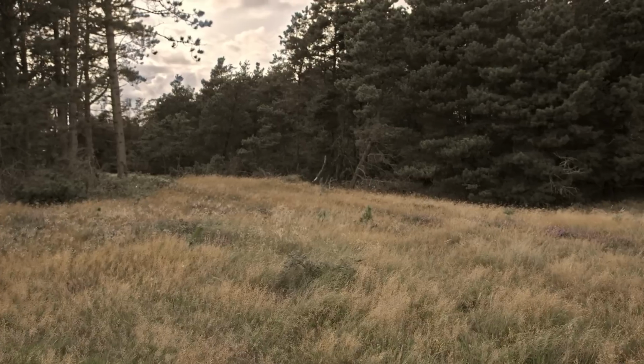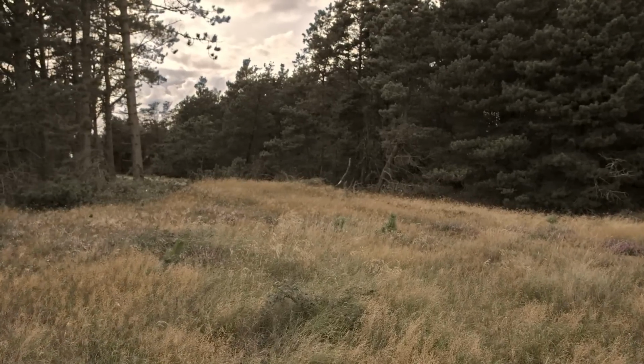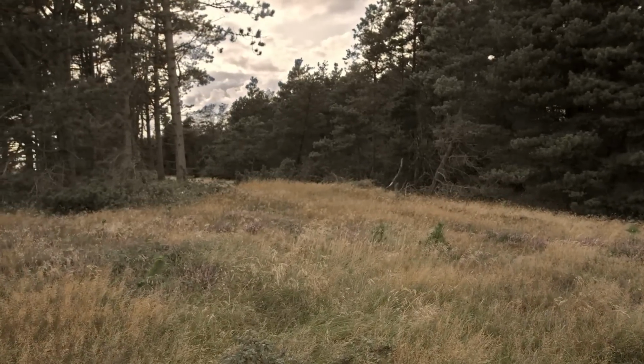Unleashing the elusive giant. Deep in the heart of the wilderness, a mystifying sighting has left experts and enthusiasts alike in awe. A towering Bigfoot, estimated to be a staggering 69 feet tall, has been captured on camera, leaving a trail of questions in its wake.